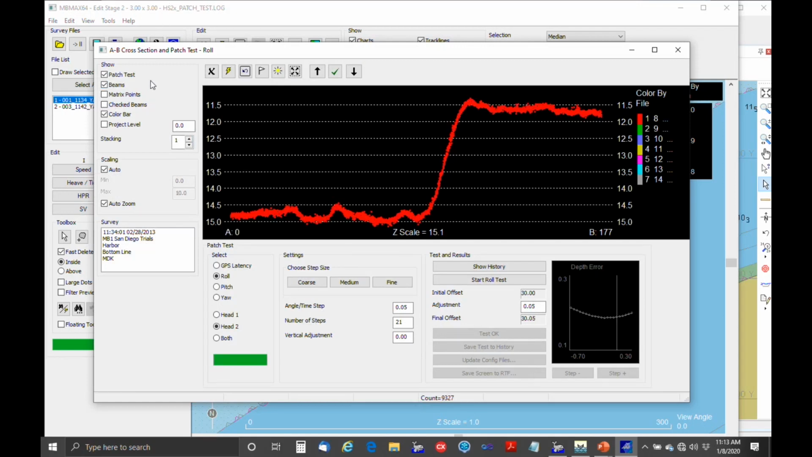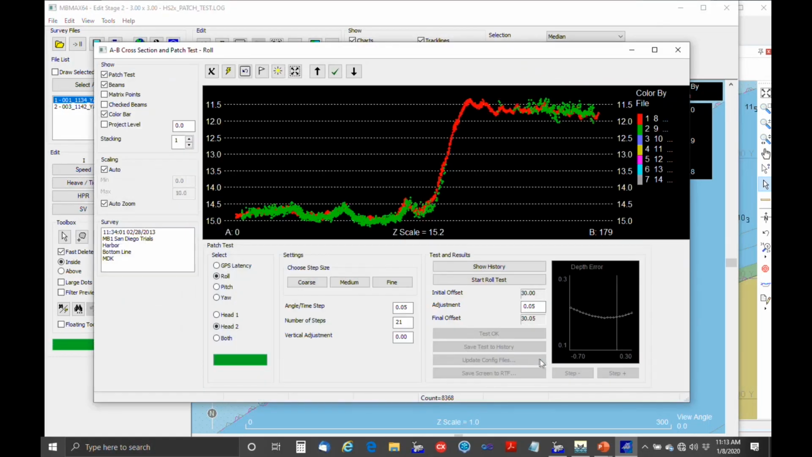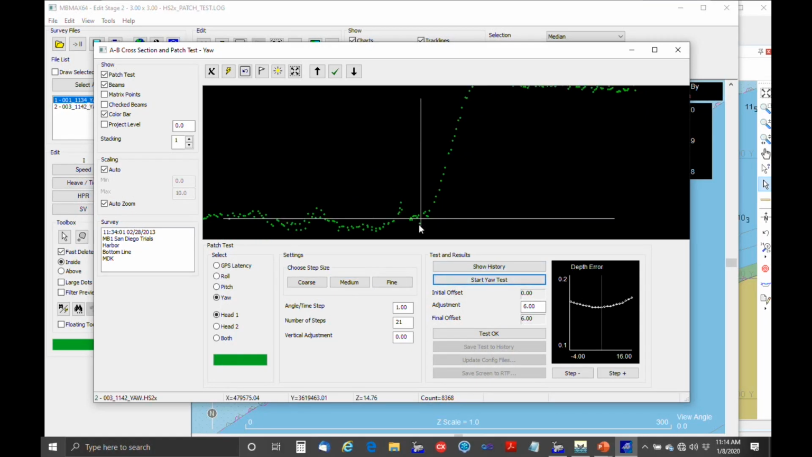So we're cutting our cross section, and what we see is we've only got a single line here, I think. So there we go. Okay. And there we got overlapping data. We're doing the yaw test, of course. Not seeing the second line.